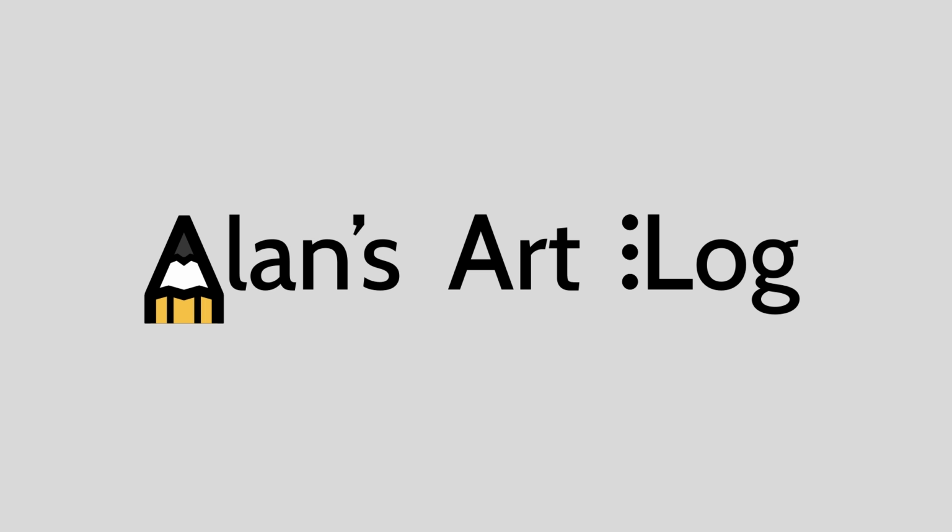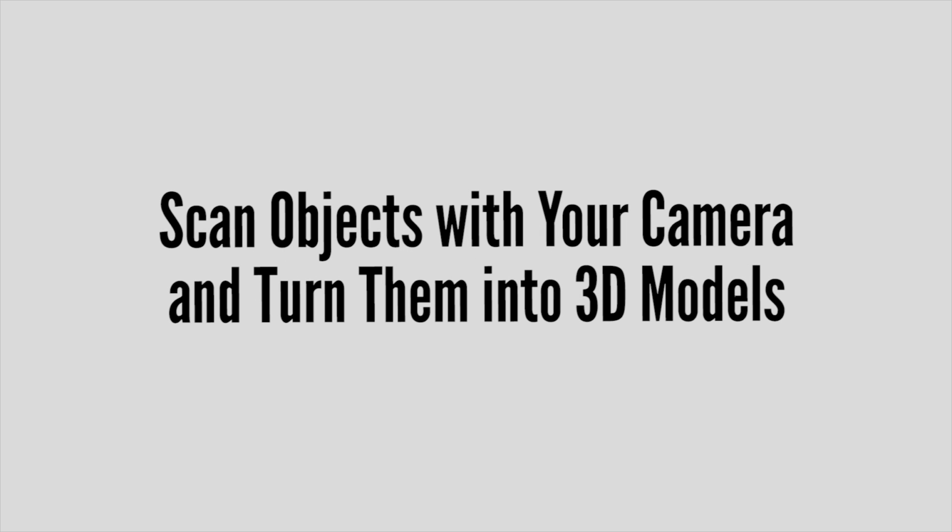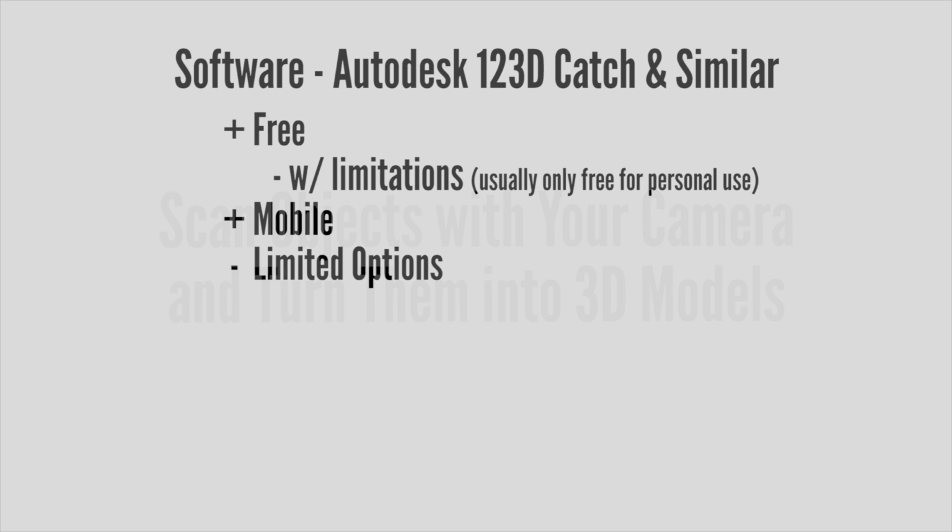So I've been experimenting with photogrammetry software. That's basically just taking a bunch of images of an object and turning it into a 3D model. And there's free programs out there like Autodesk 123D Catch. They even have a mobile app.